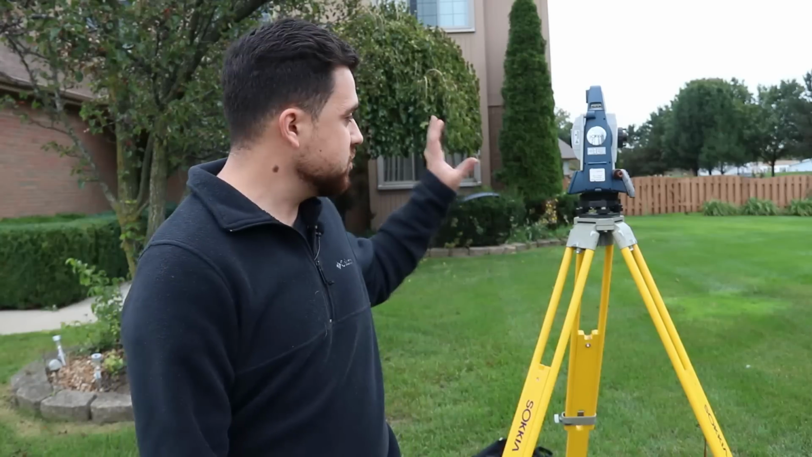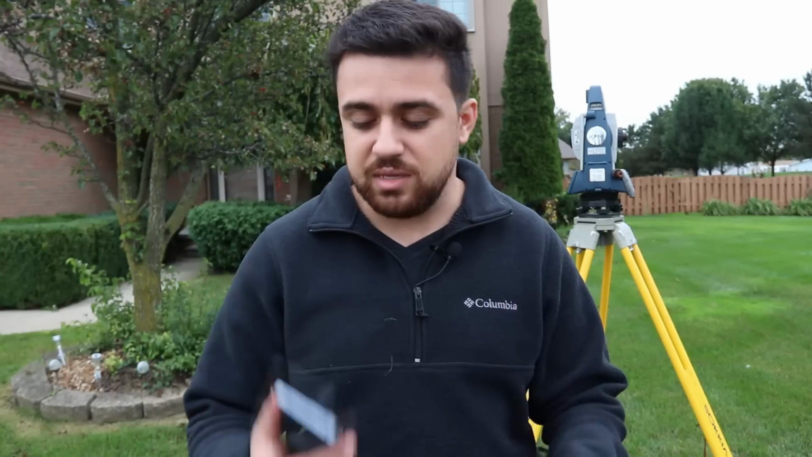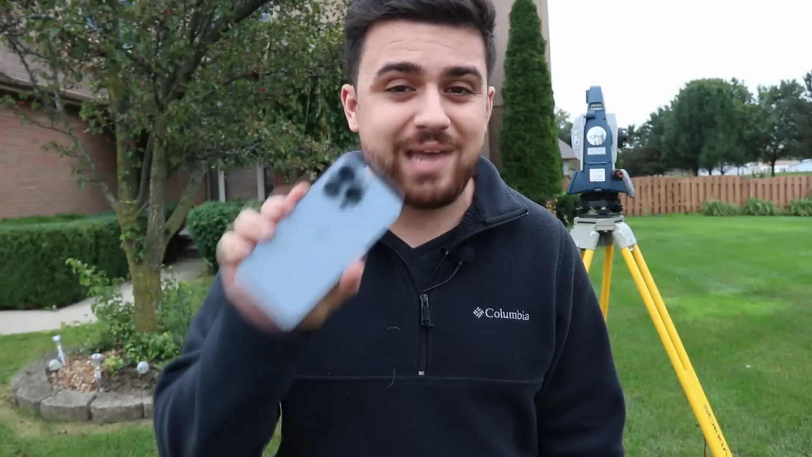Now that we're done taking measurements with the total station, it's time to test the iPhone 13 Pro's LiDAR sensor.